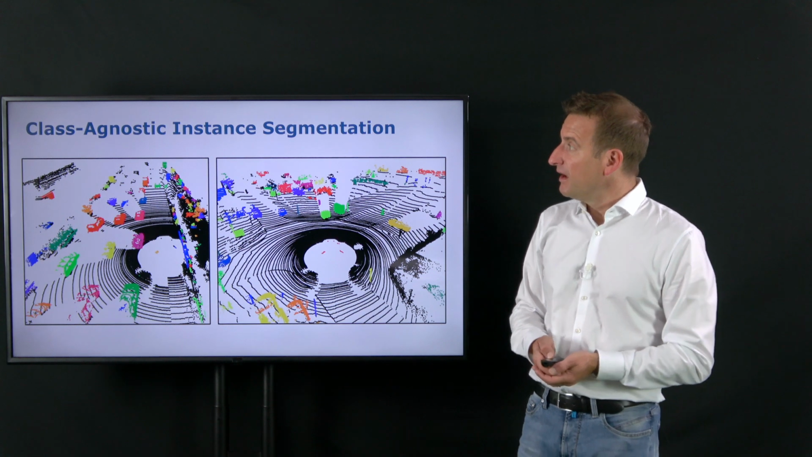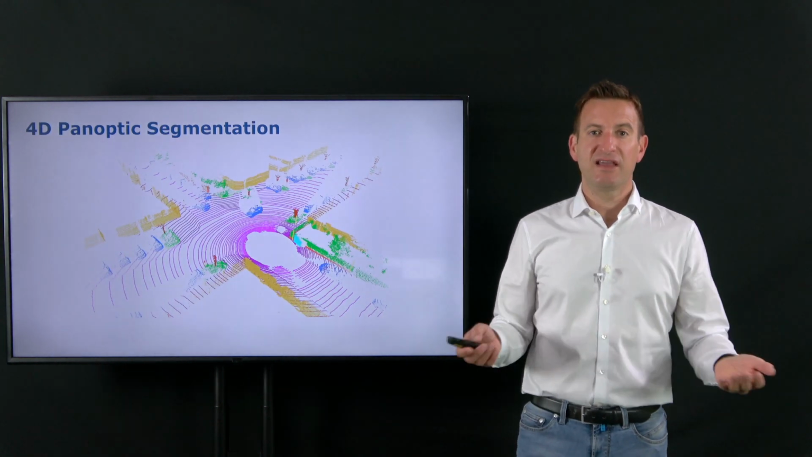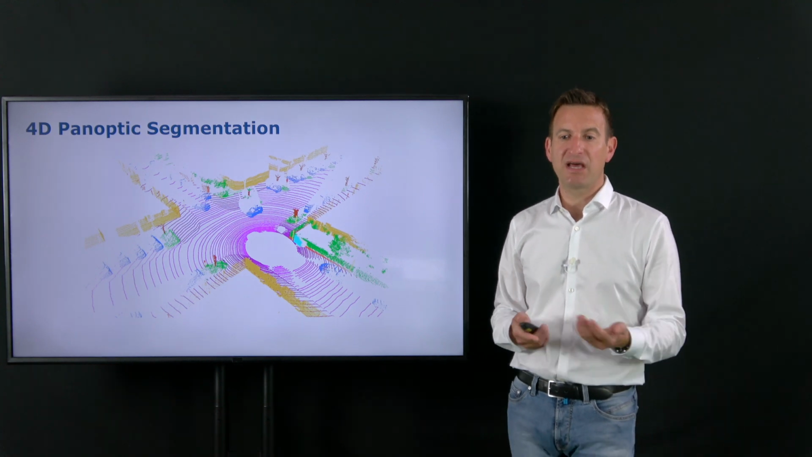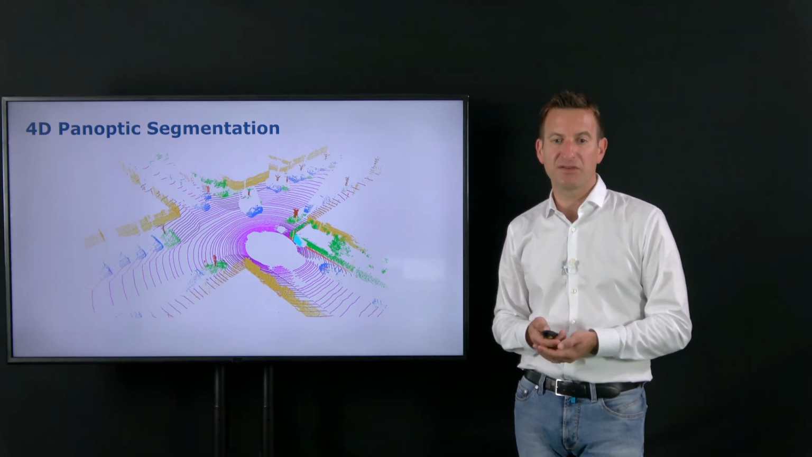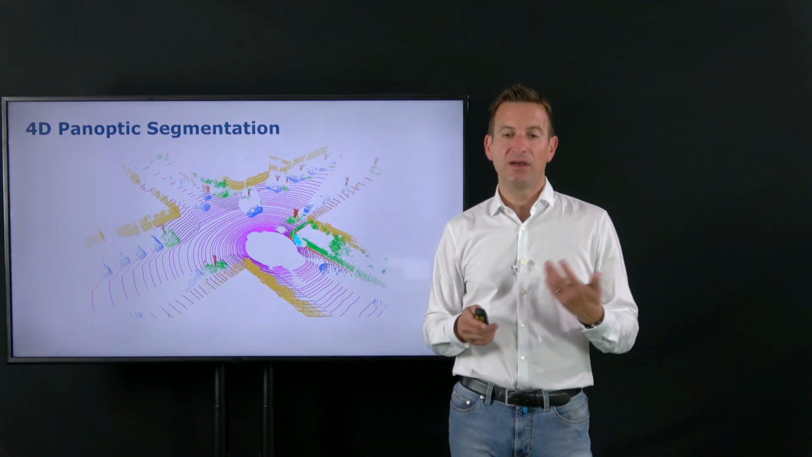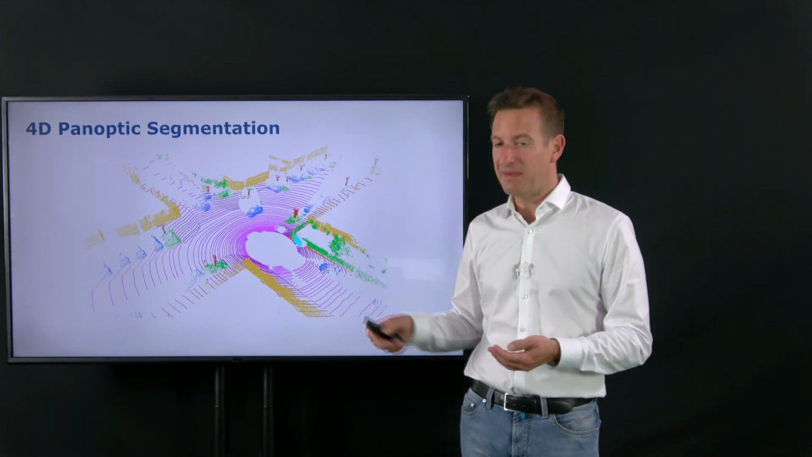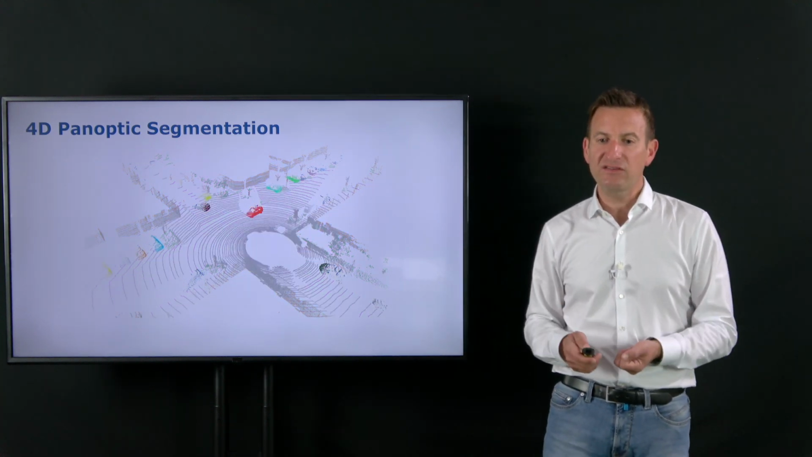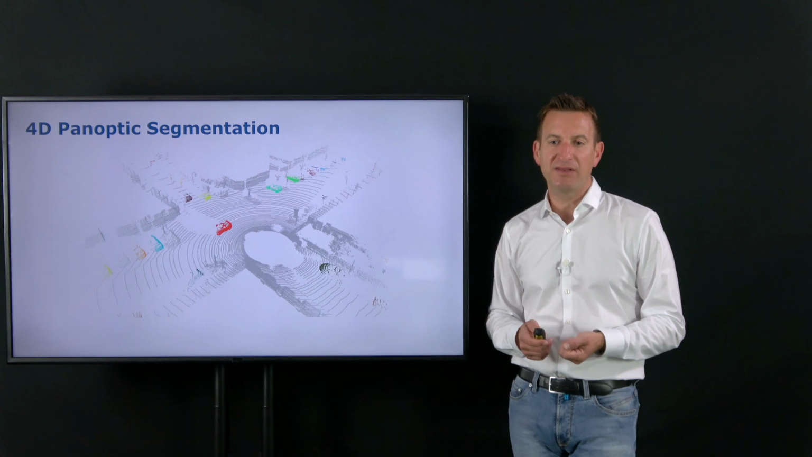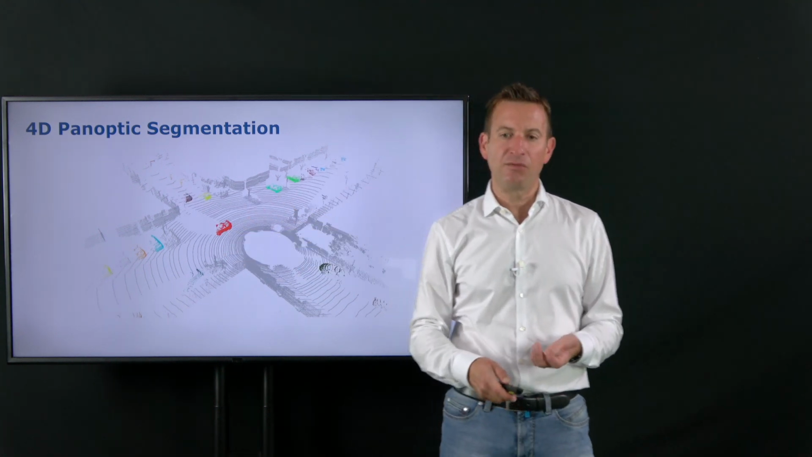Having semantic information and instance information can lead us to panoptic segmentation, and I want to look very briefly into 4D panoptic segmentation. What does 4D panoptic segmentation mean? It means we have the information about our semantic labels, we have our instance labels, and we have tracks over time. So we can associate objects over time and have consistent labels over time.